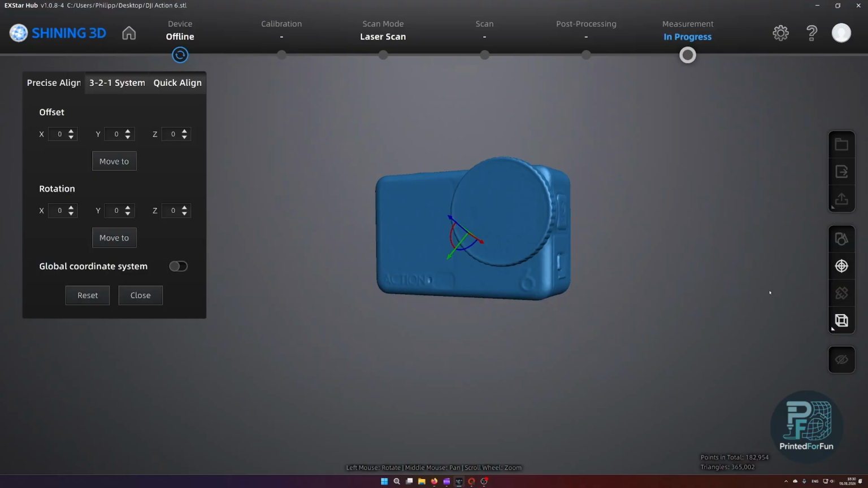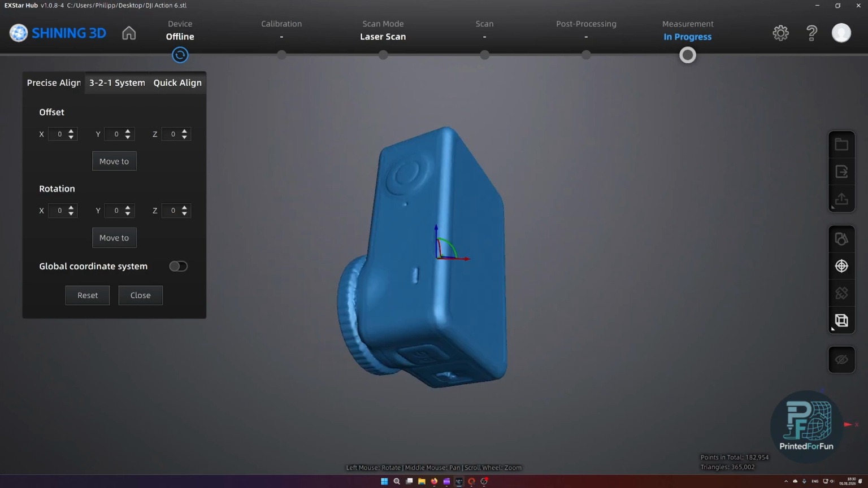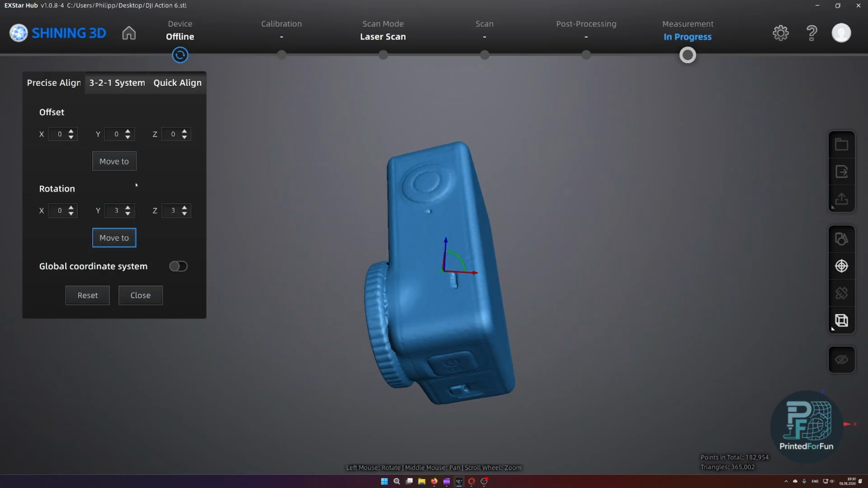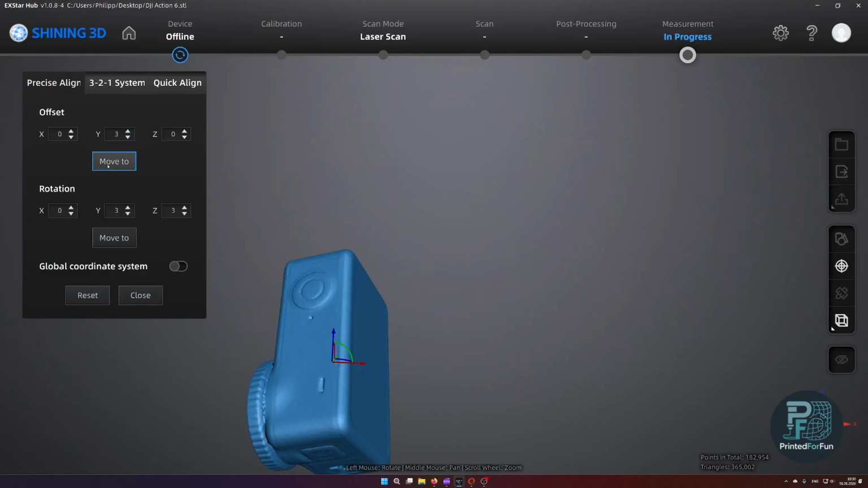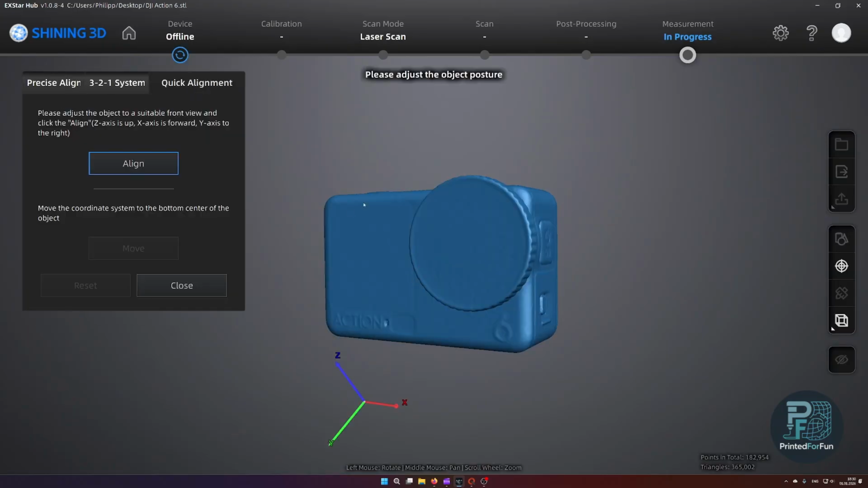Precise alignment is this kind of manually dragging the model around until it is aligned. So like here, and as you can see, I can just rotate the model, and I can offset the model. Oh, let's undo the offsetting. Then there's the option for quick alignment.